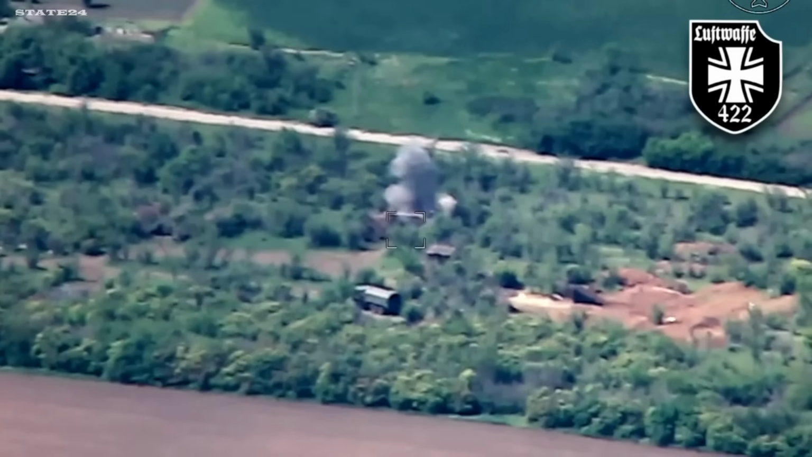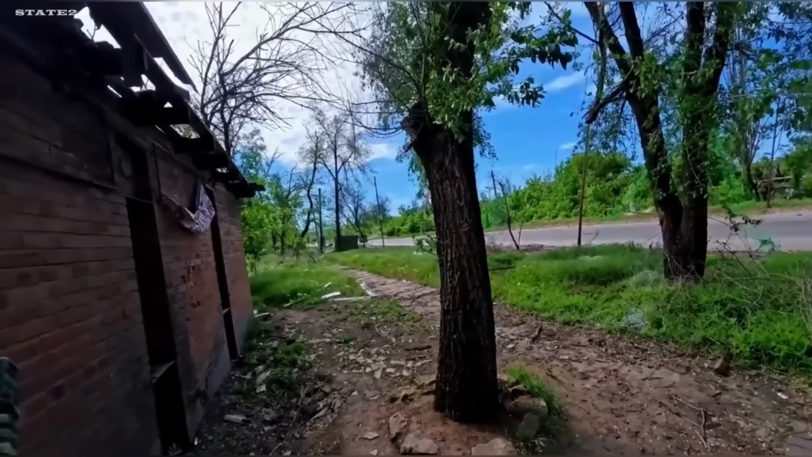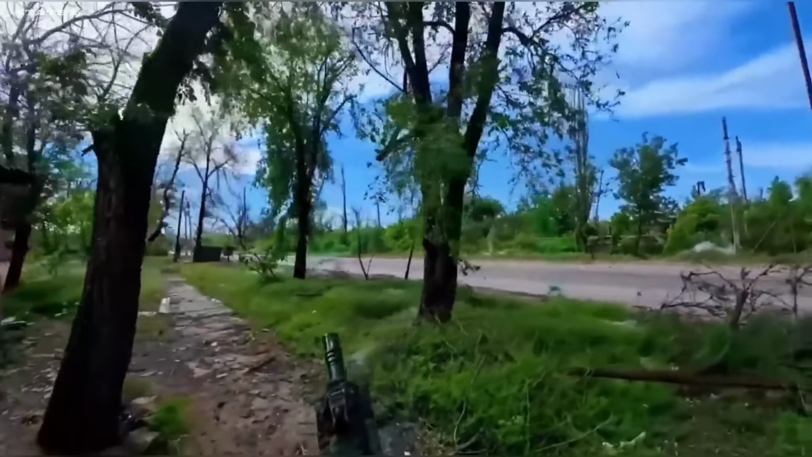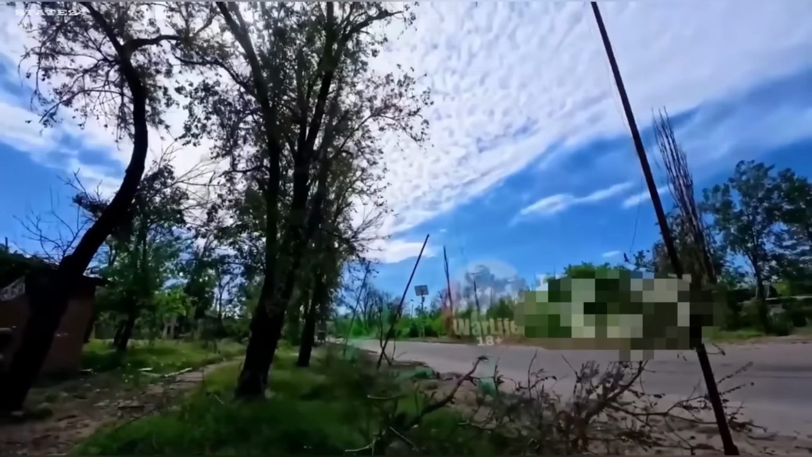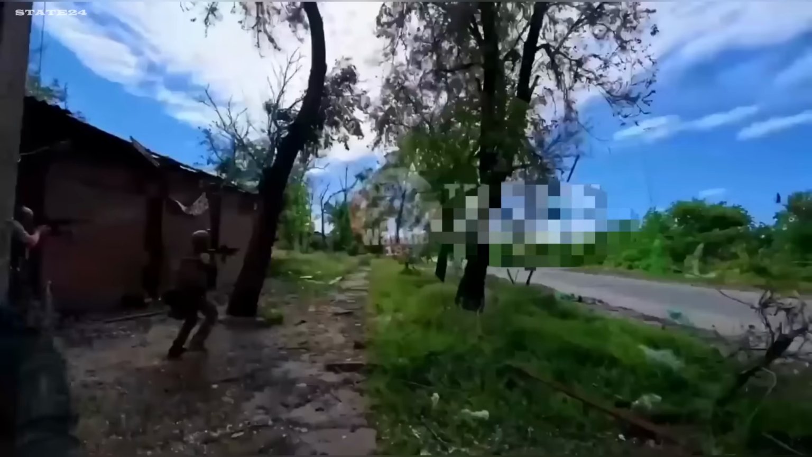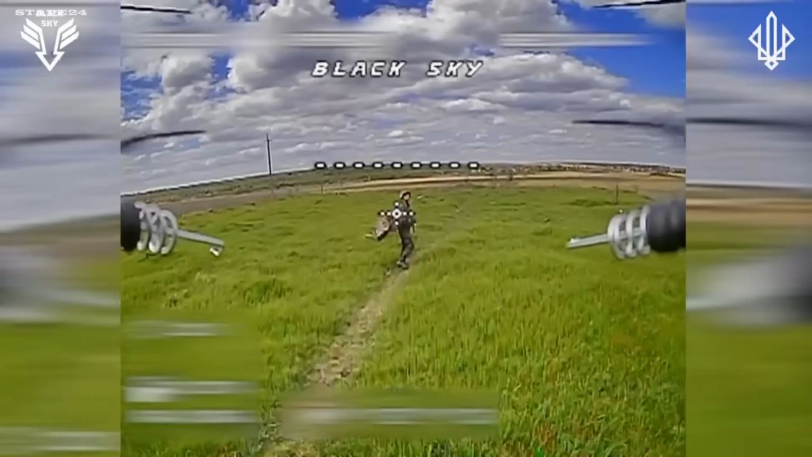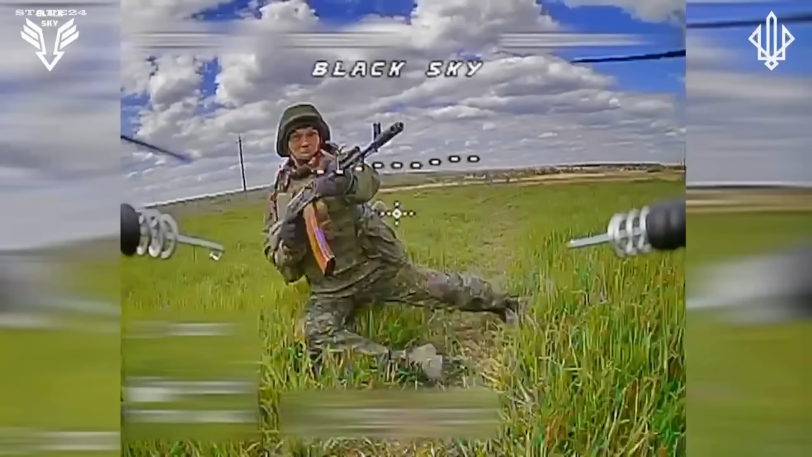In this footage, Ukrainian soldiers were conducting a ground operation when they narrowly avoided a Russian artillery strike by just a few centimeters. This soldier noticed the drone rushing toward him only at the last moment, but it was already too late.